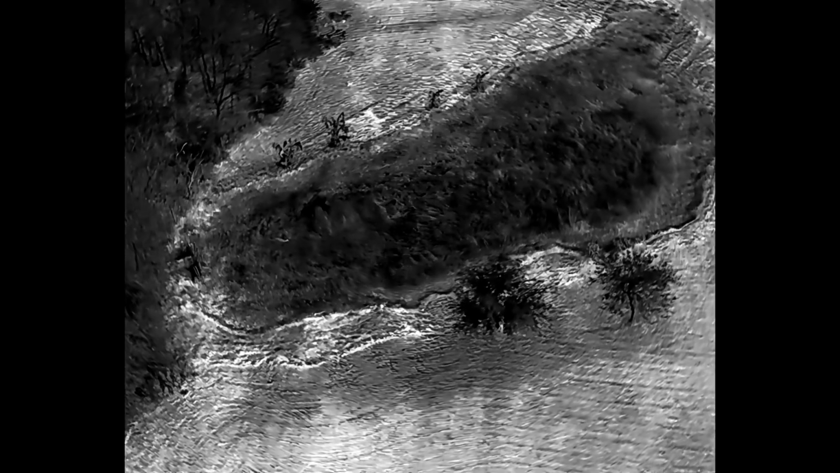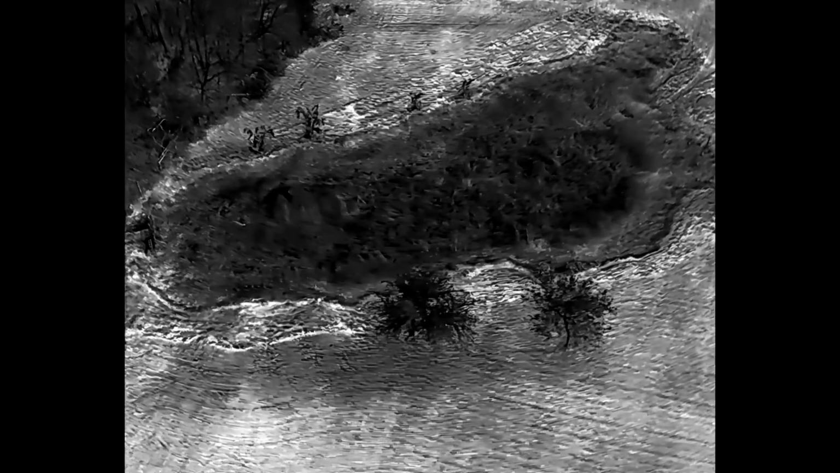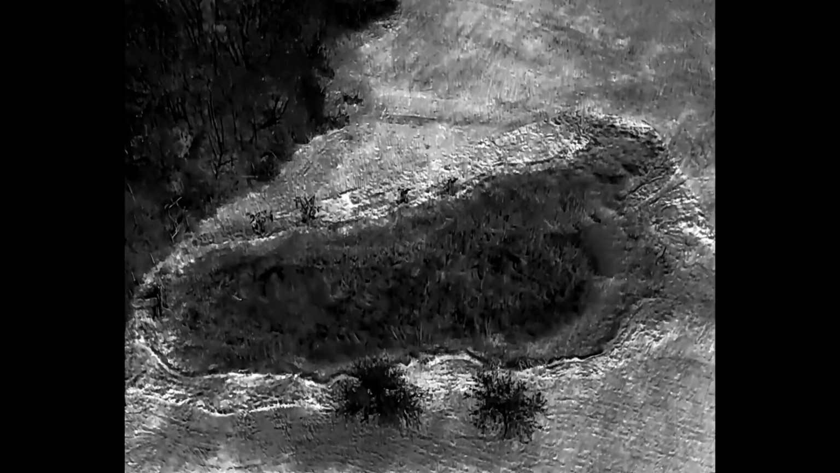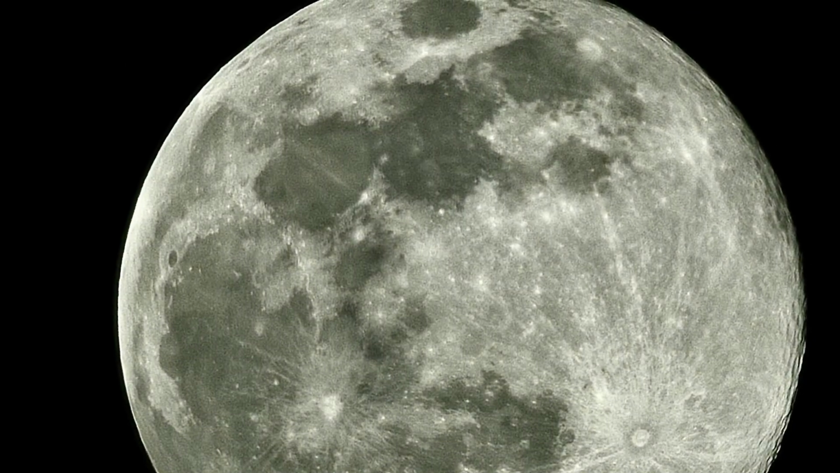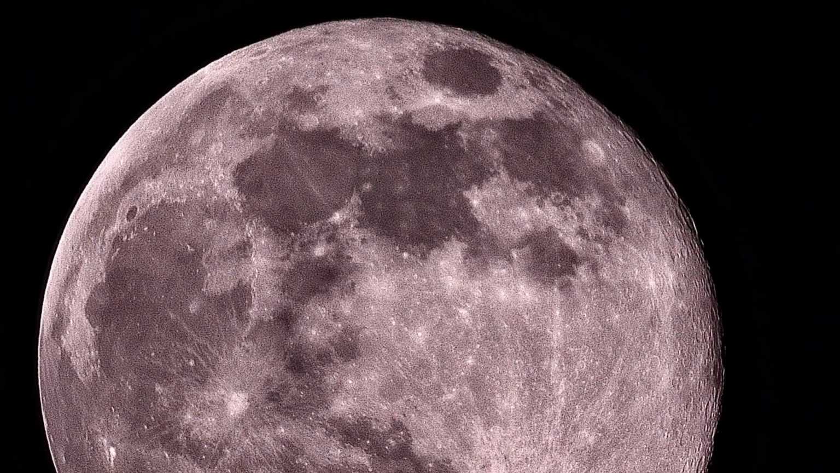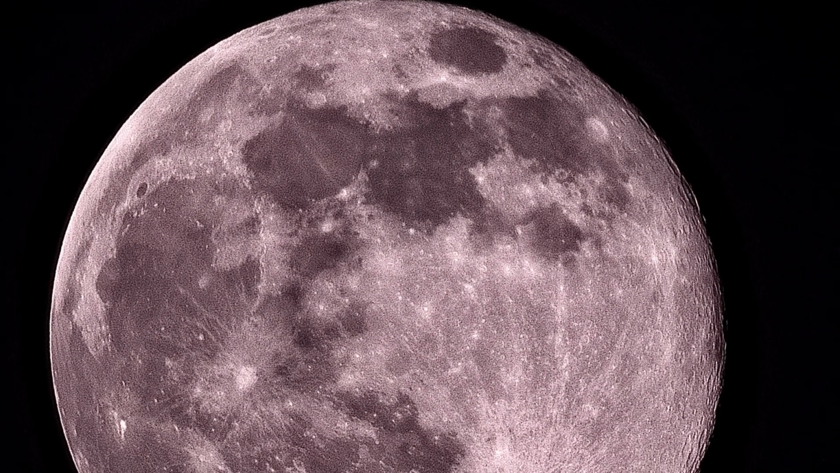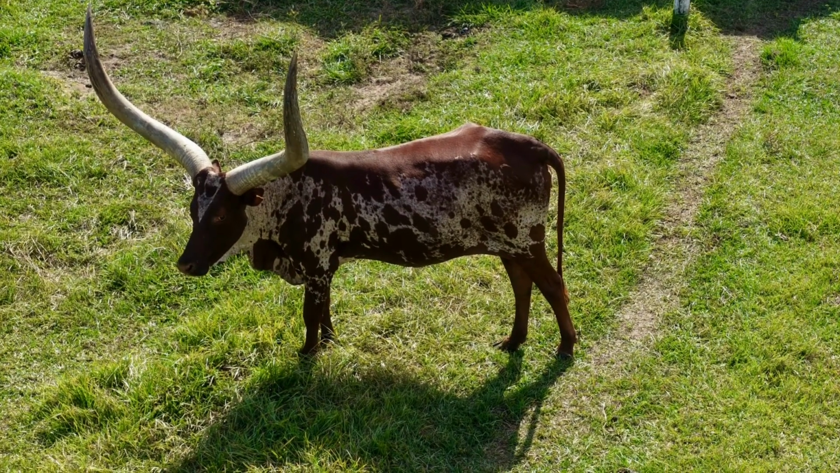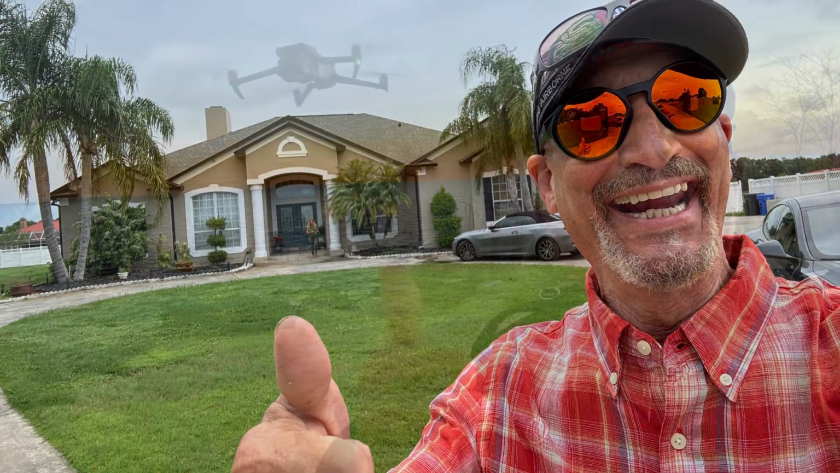This here's where our pond's going to be, and we are going to use the water from this pond to irrigate, because pond water has nutrients that are just so organic, because I do not like fertilizer. No, I do not. And here's one of the most beautiful animals I have ever seen. What a bovine. And that's me. Yeah, I can be a little devil sometimes. But this is my new home, and I love it here in Florida.